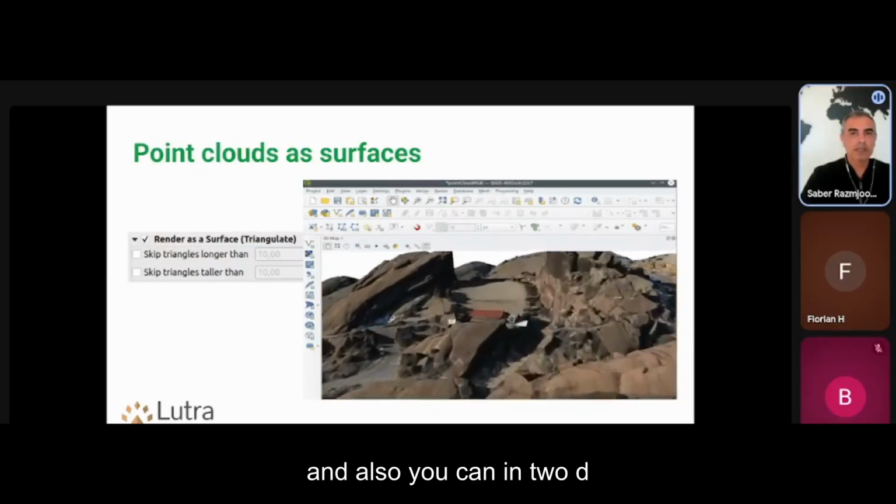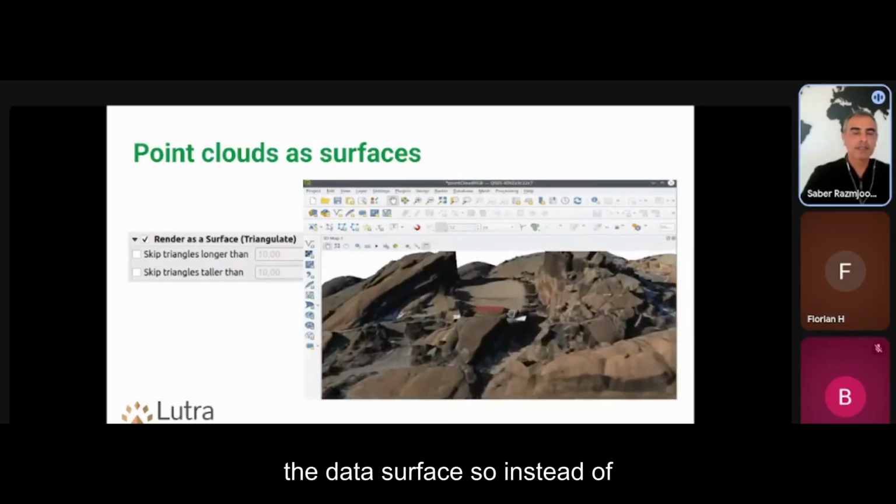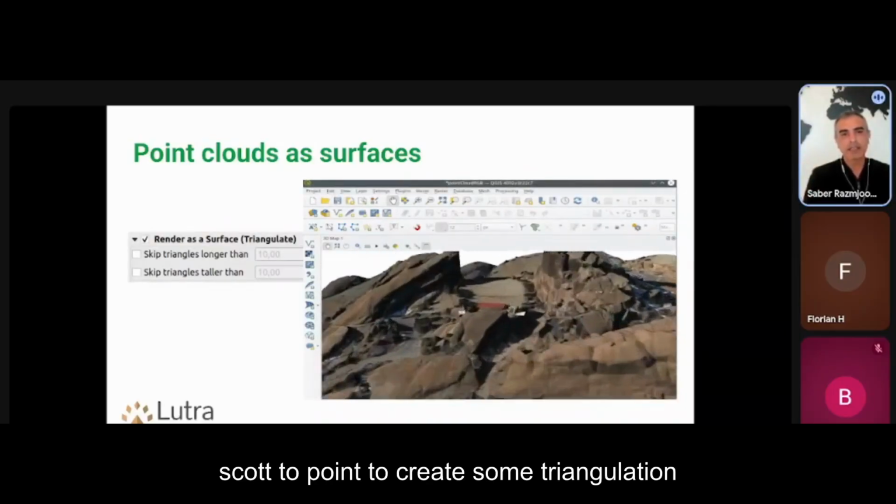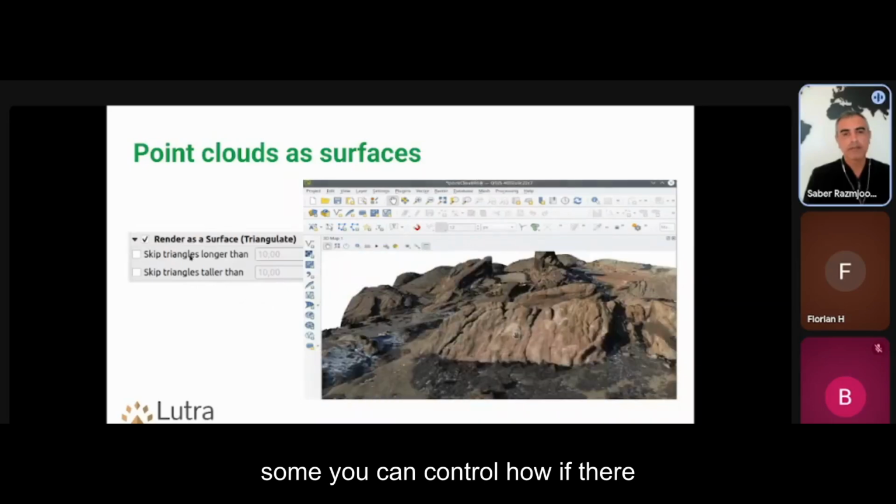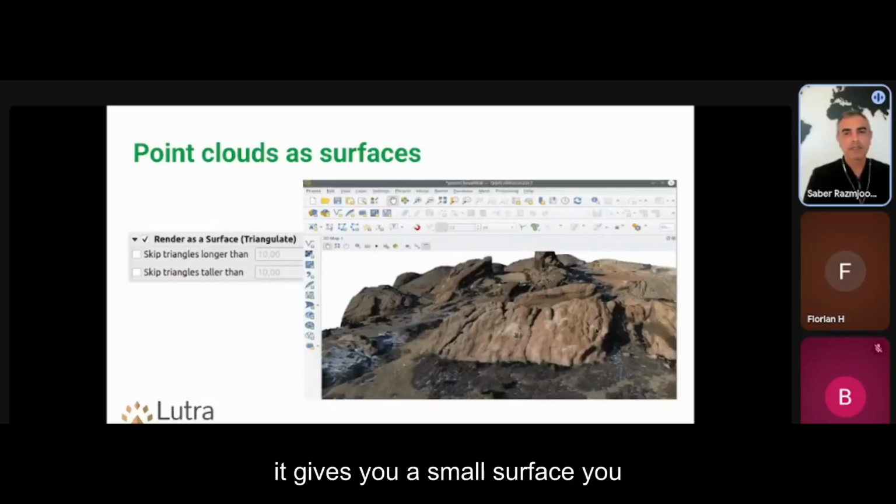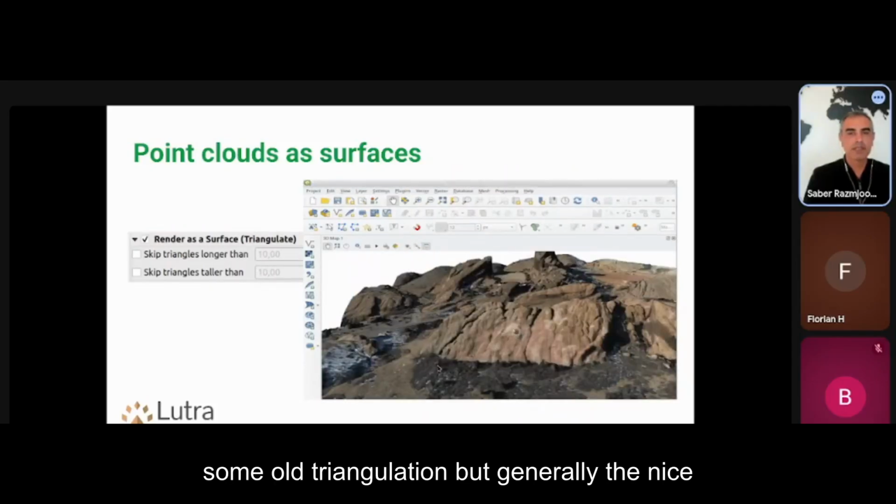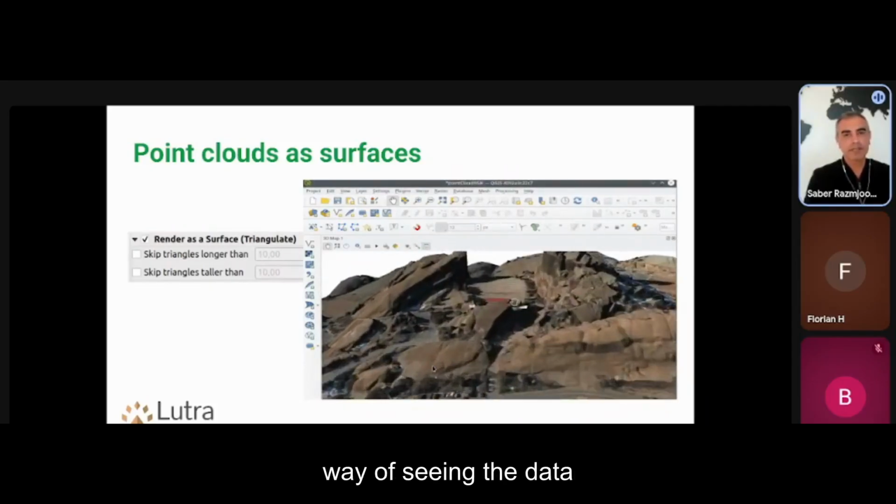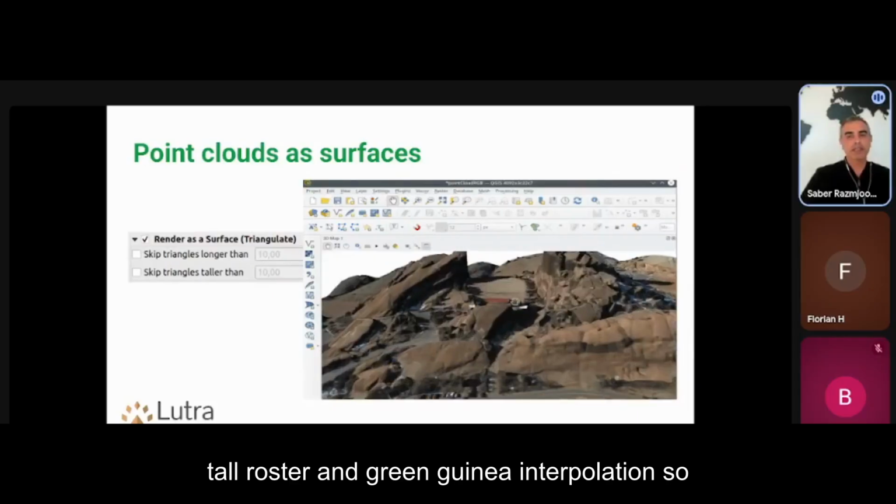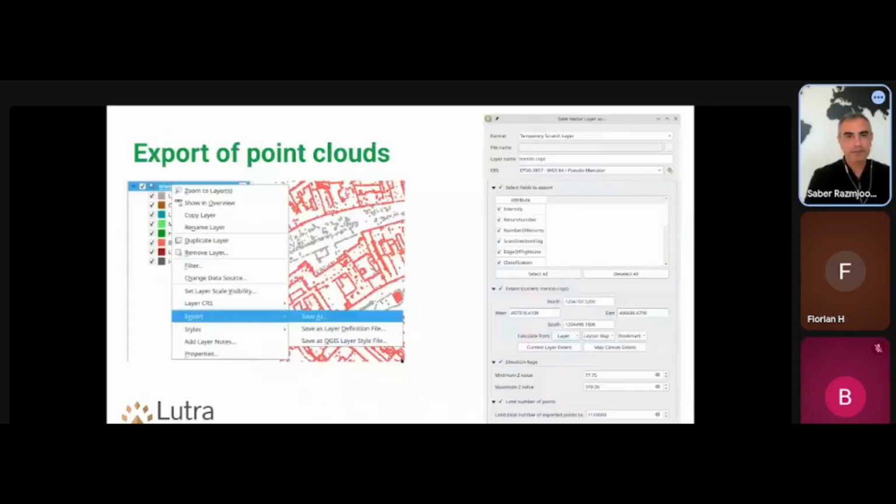Also, in 2D and 3D, you can render the data as a surface. So instead of scattered points, it creates some triangulations, and you can control, if there are some odd triangles, how to remove them. So it gives you a smooth surface. You might see some holes because there were some odd triangulations, but generally it's a nice way of seeing the data without converting it to raster and doing any interpolation. So these are all done live on your screen.